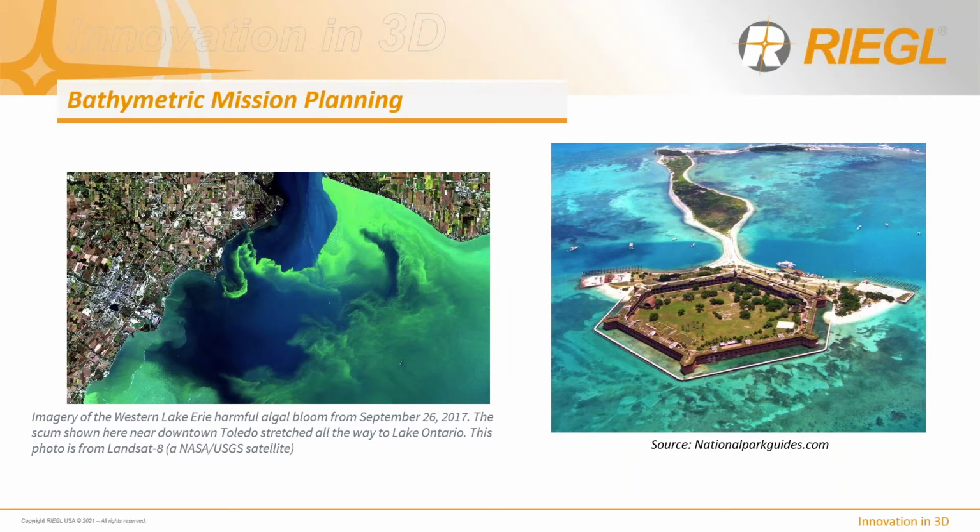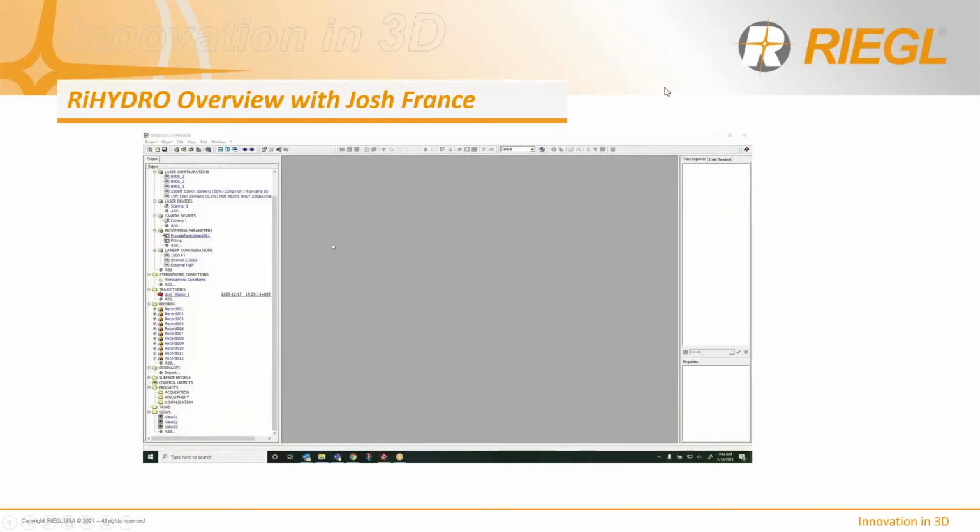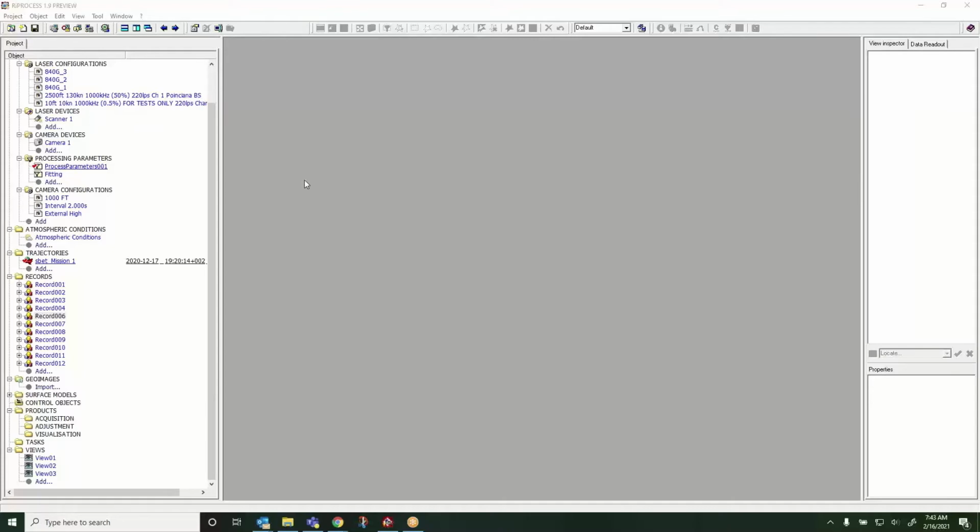So that's a little bit about the mission planning and the acquisition parameters that you have control over. So then after you're all done, we get to go into RIEGL. And I've recorded a quick video for everybody to watch about RIEGL and how it processes data. So I'll now be showing you this video from my screen capture of RIEGL. This is after the data has already been processed. We'll take a quick look at it, and then we'll go right into the tools for RIEGL.